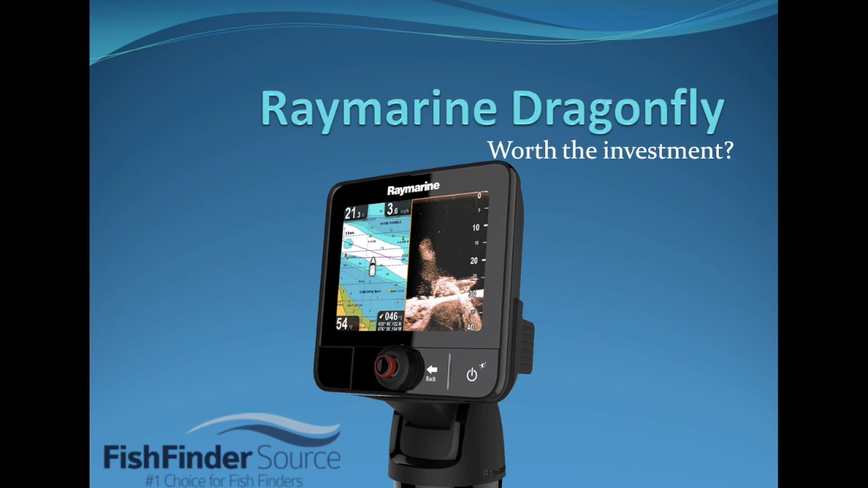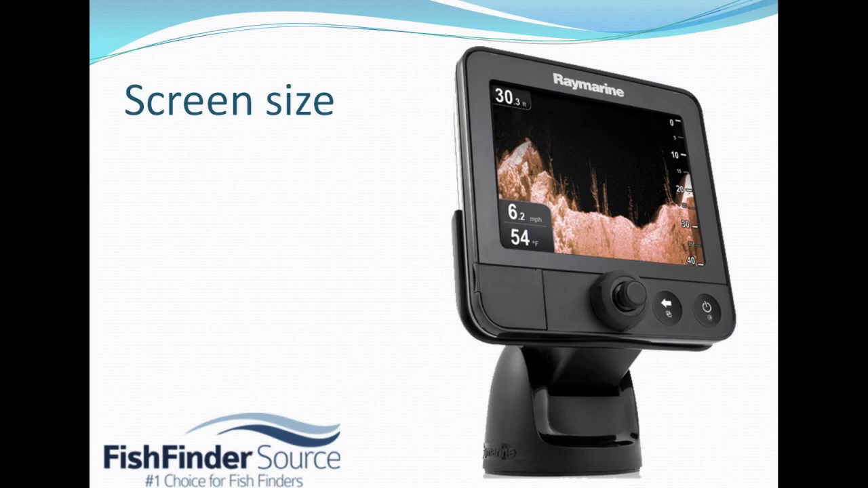And is it worth the investment or not? Now, the Raymarine Dragonfly is a newer fish finder, and it is actually one of the coolest fish finders on the market right now. So let's just dive right into it.